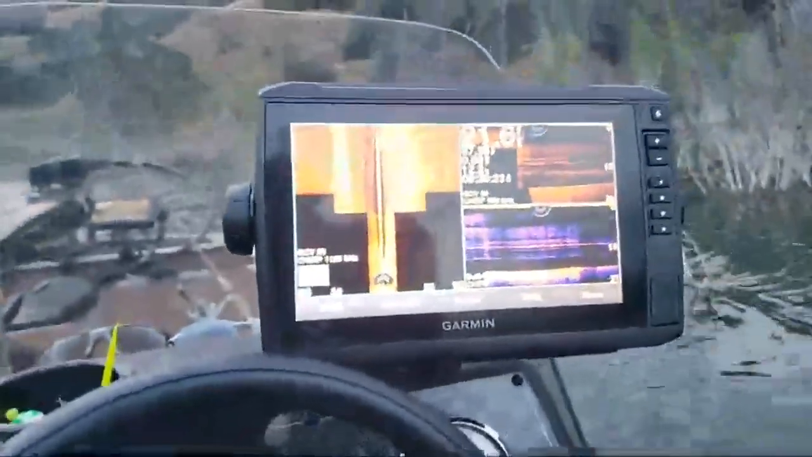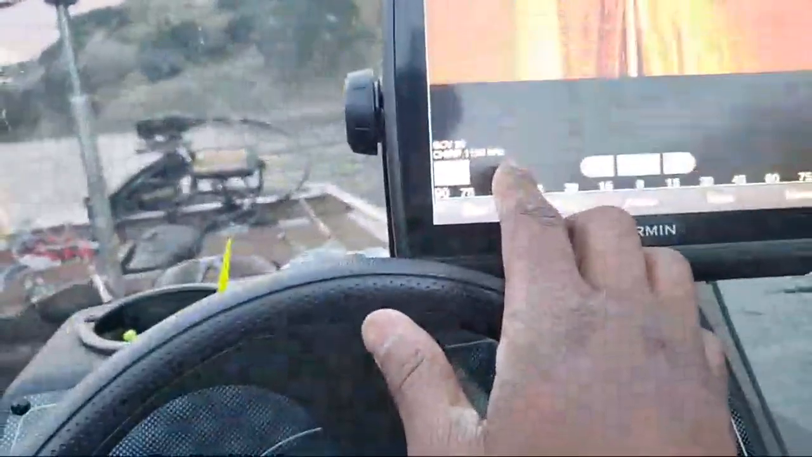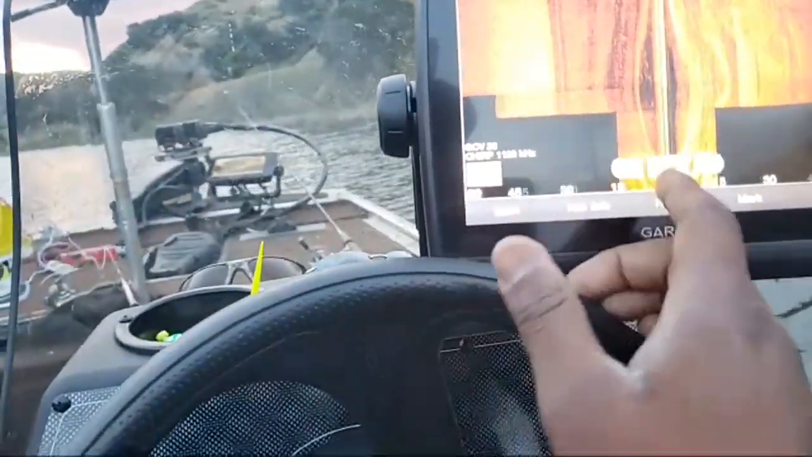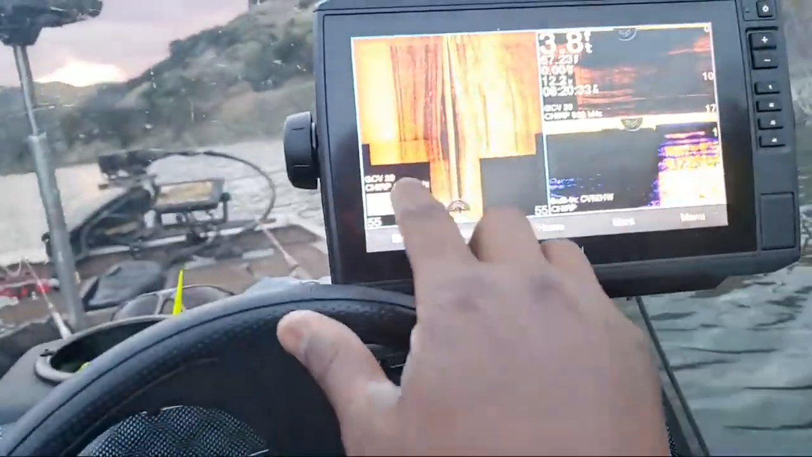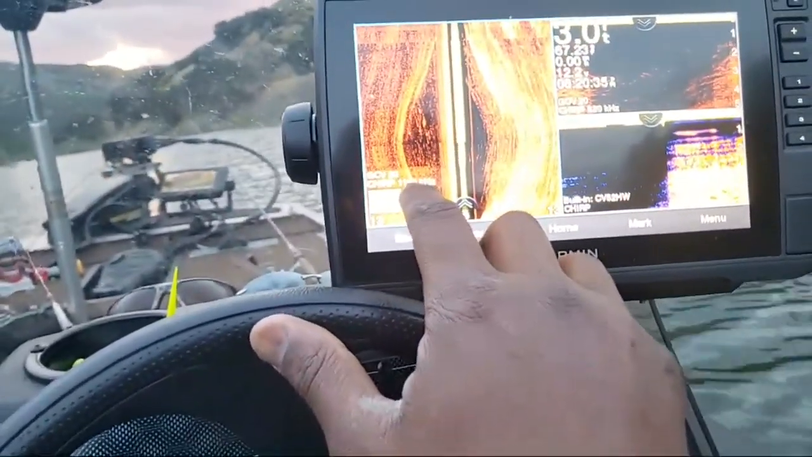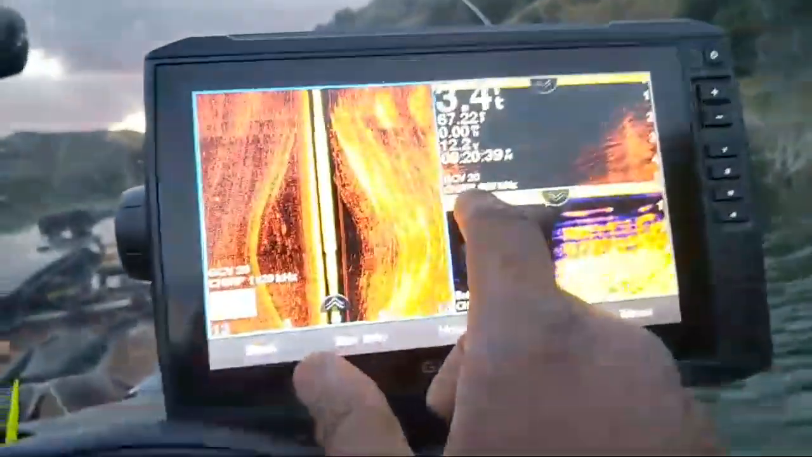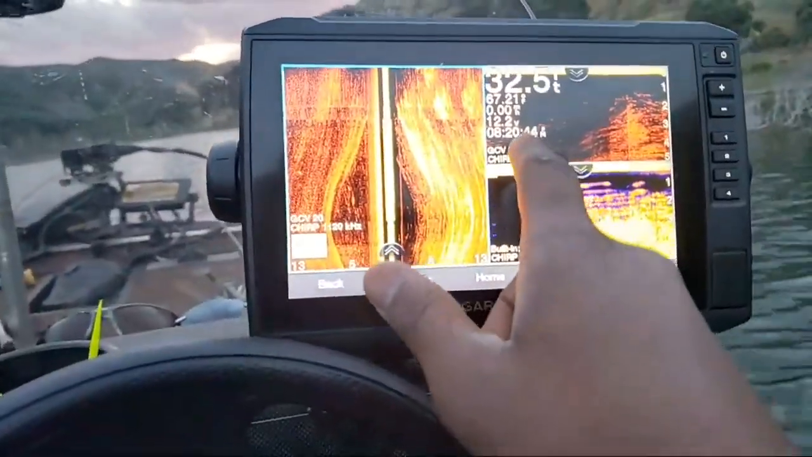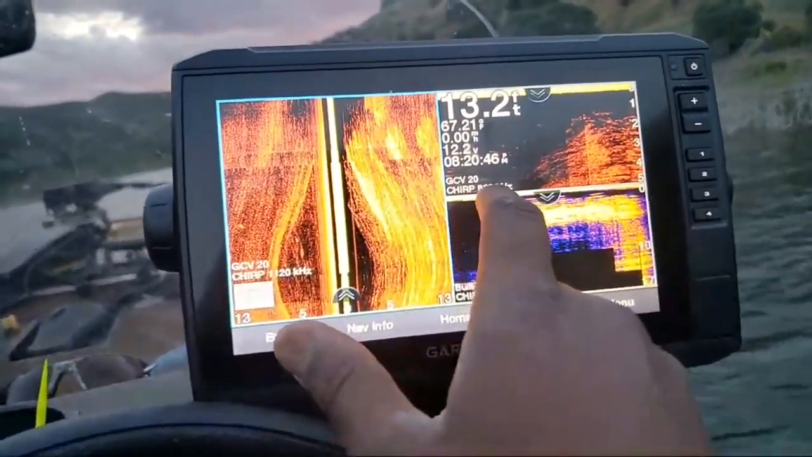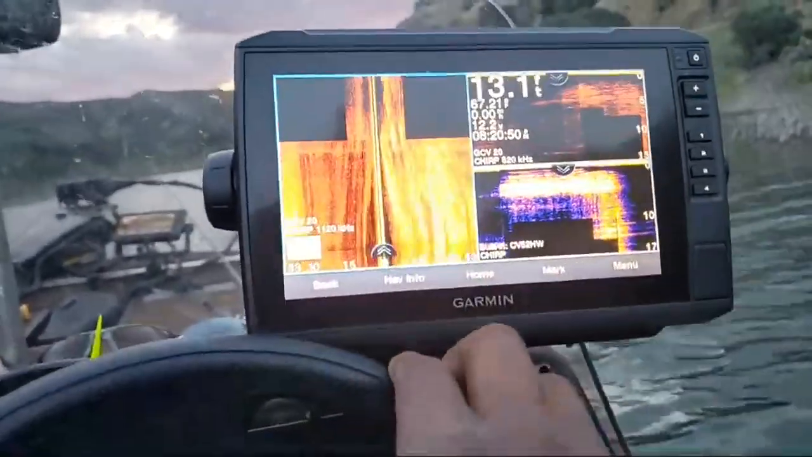One of the things I am doing though is, I have the UHD transducer. You can't see much now, but with the Mega Imaging that Humminbird has, we're at that right now. That's 1100 kilohertz for the side imaging, and the boat isn't moving, so you can't see side imaging and down imaging very well when it's not moving. But there's the down imaging running at 820 kilohertz.